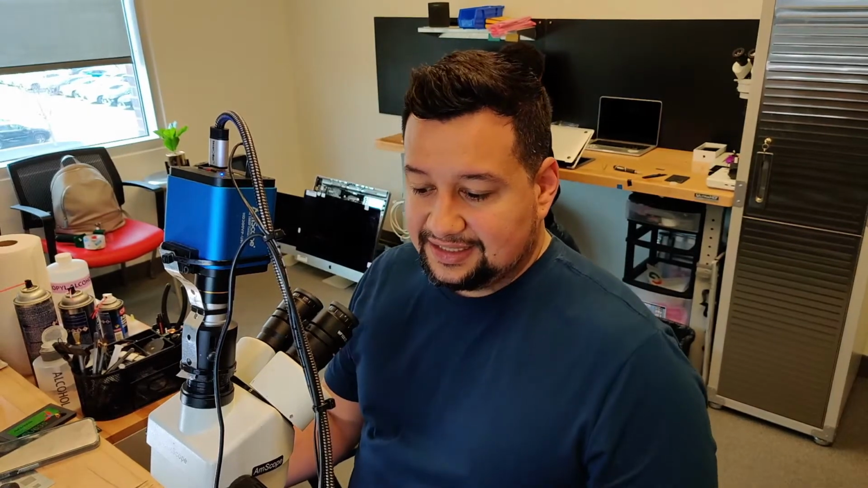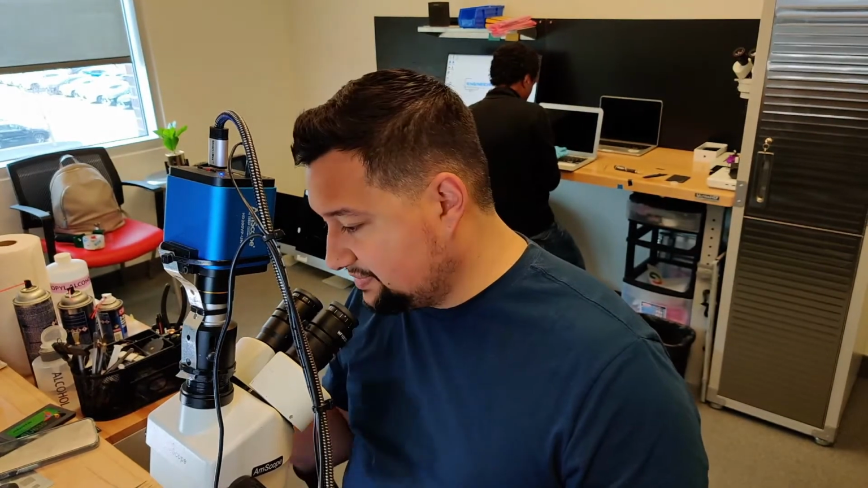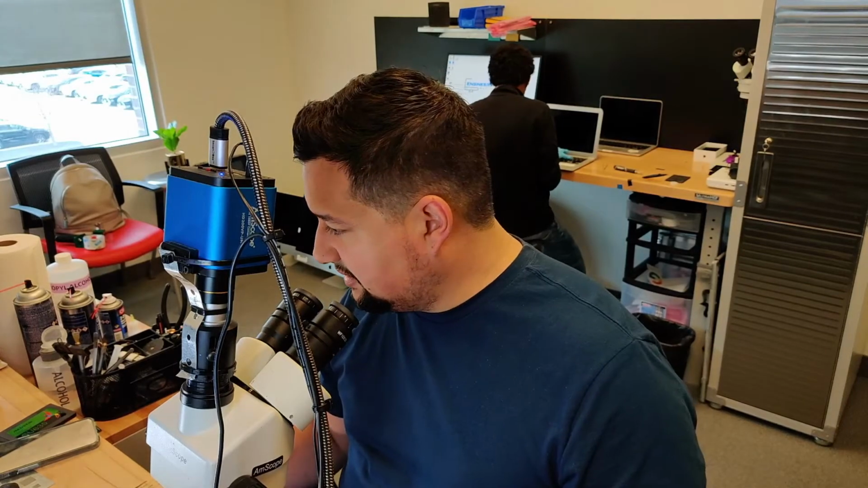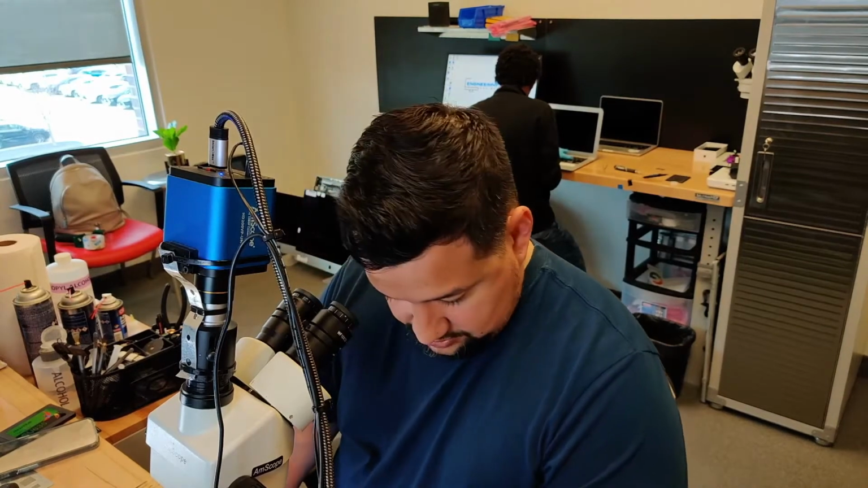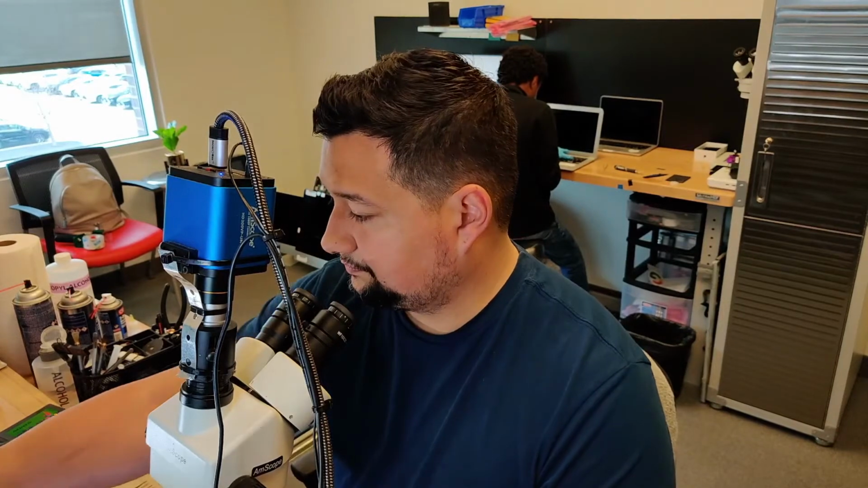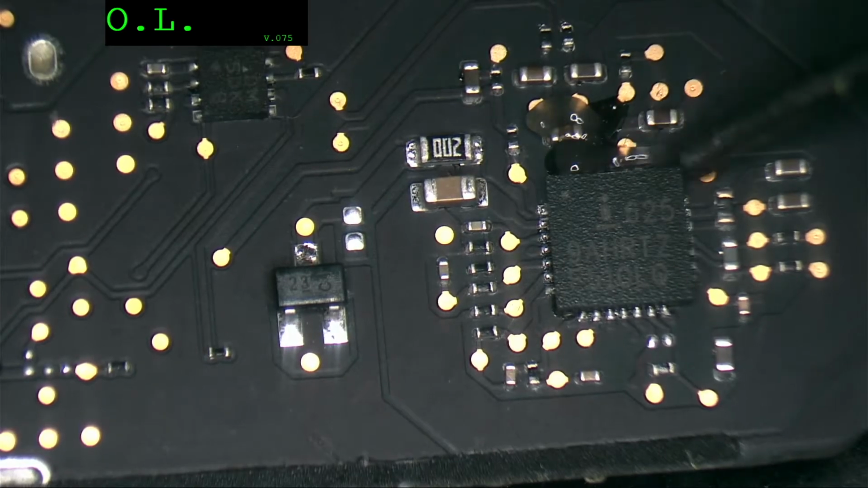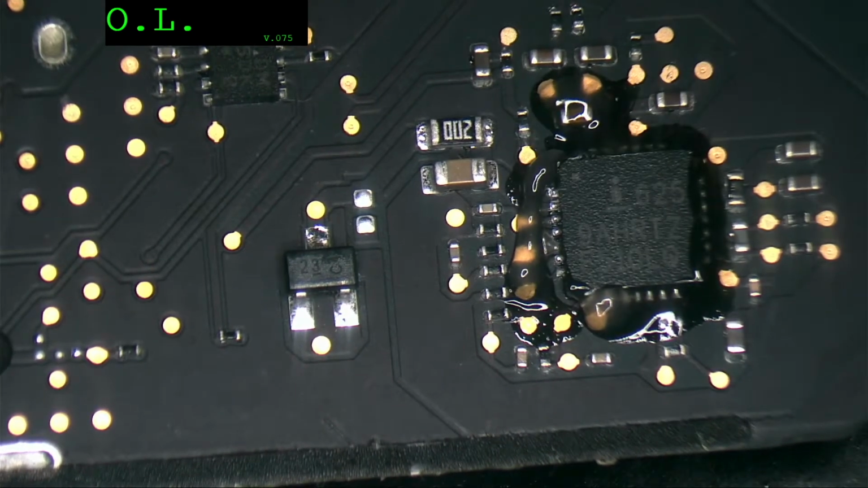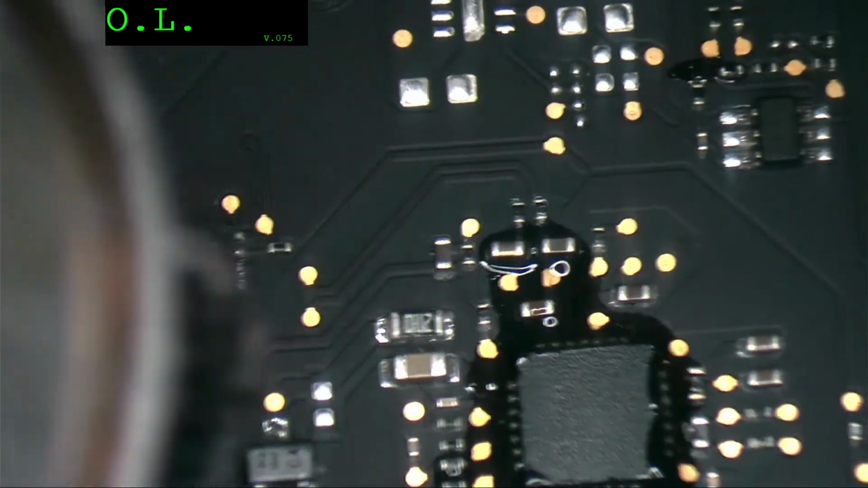Now, in general, this is how you can find that an IC is shorted to ground. Of course, it's not always going to be like that. It can be any other way. It can be the Q7130. It can be a capacitor. It can be anything. But in this case, that's the problem. So let's remove it, and then we're gonna check the pads again. We're gonna replace it with another Q7130, and then we are going to test it again.